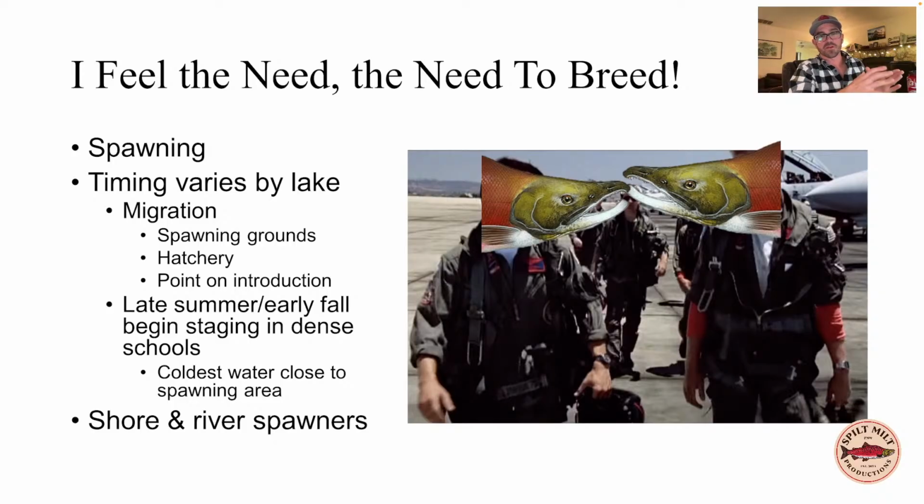But these fish are going to start migrating out of these basins, especially as the thermal barriers break down, and moving towards their spawning grounds. That might be a natural spawning ground, either shore spawning, or they might be swimming up a river or creek to spawn. They might be moving to a hatchery, or they might just be going to the point in the lake where they were dumped in as fry. A lot of fish will just return to the ramp because most Fish and Game just pull up to the ramp and dump them out, and those fish will move back up into those shallow areas around the ramps.